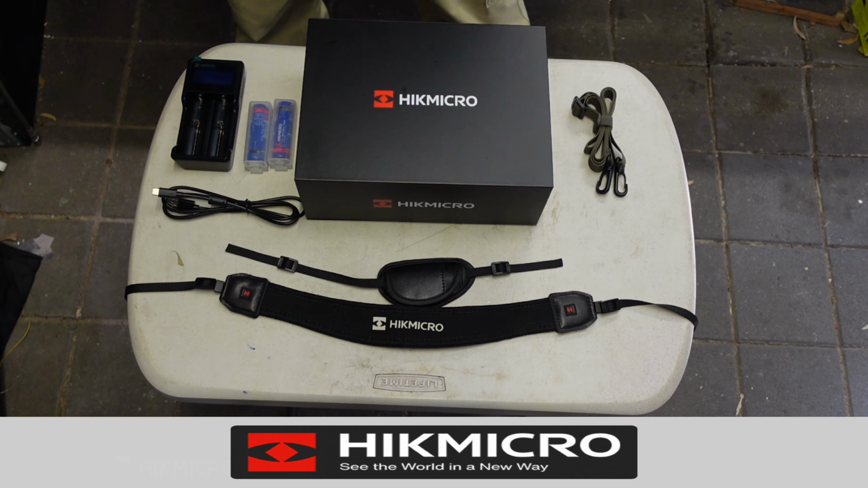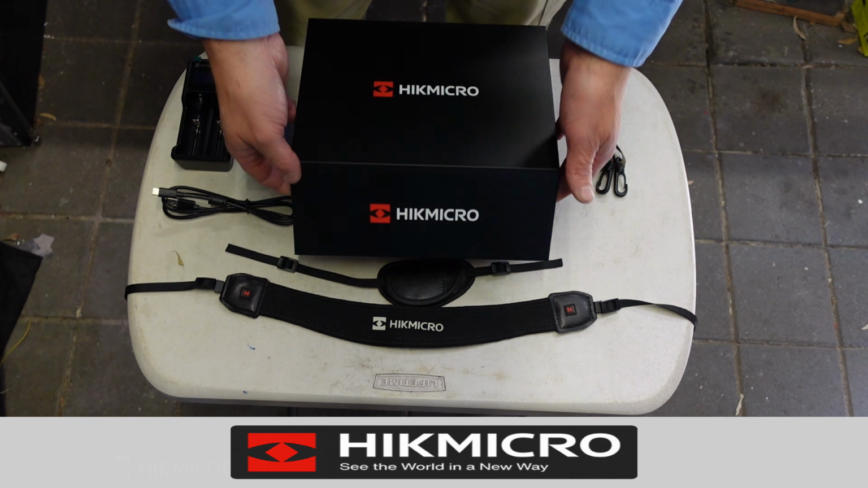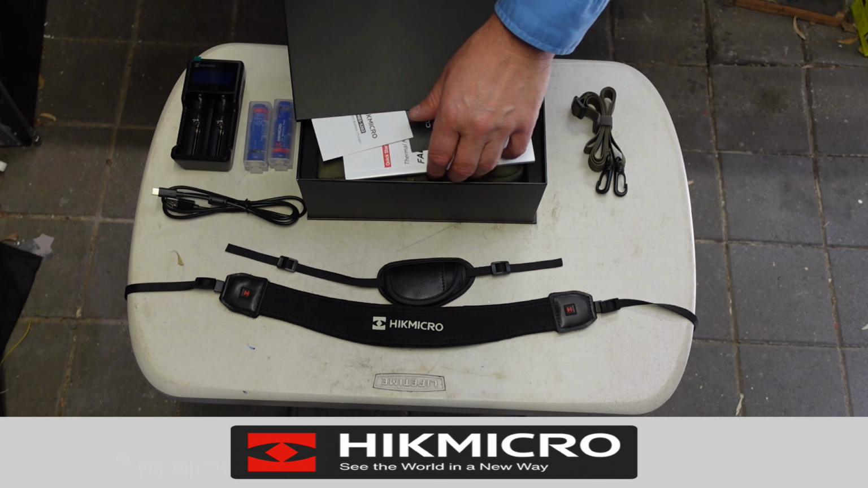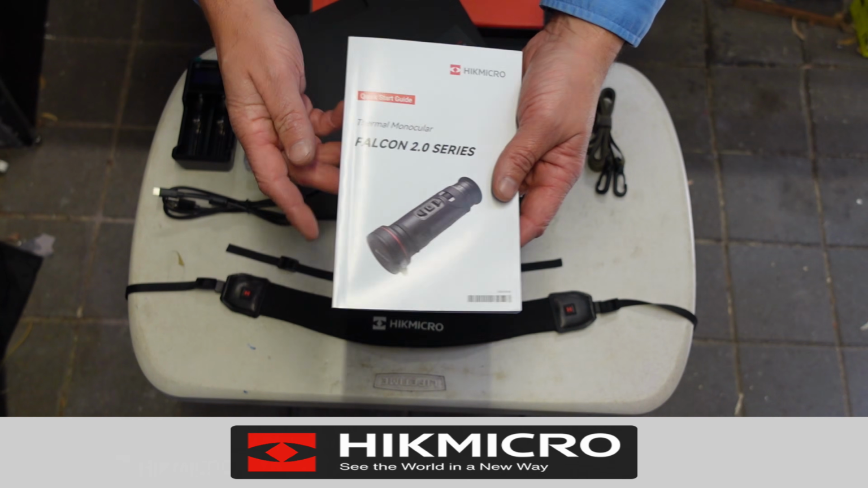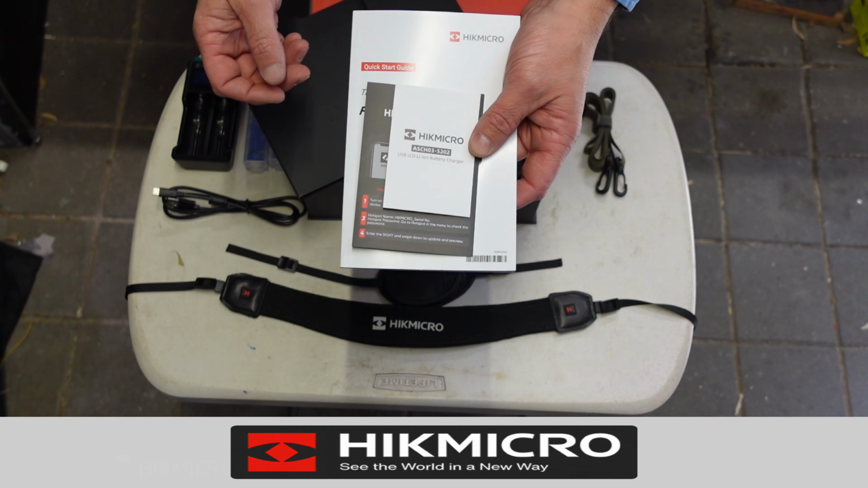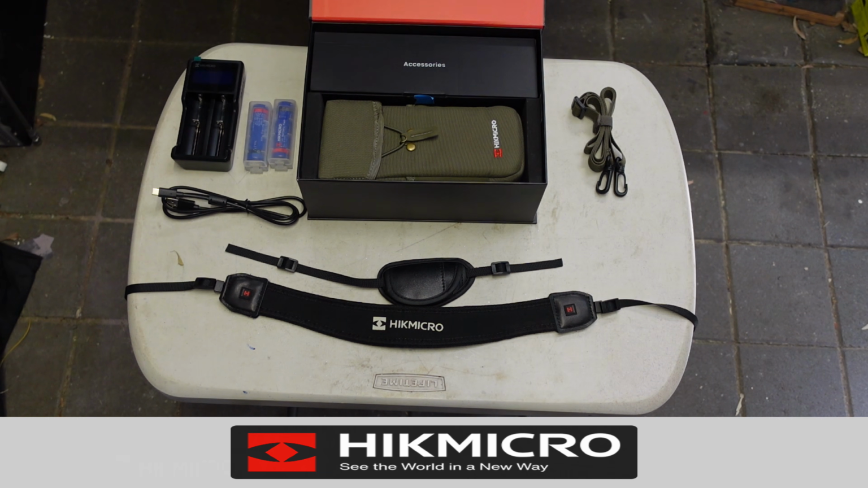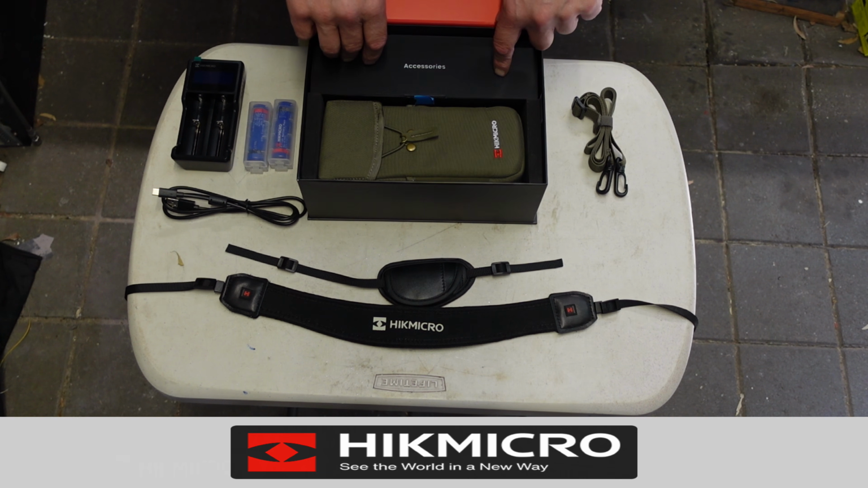So let's quickly go over what you get in the kit. Well, first off, it comes in this nice hard case box, which has a magnetic clip on the front. Lift it up, and inside the top part is your instruction manual, your warranty claim card, and a small pamphlet in regards to the lithium-ion battery charger. The next thing is your accessory box, and that's where all the accessories are kept.